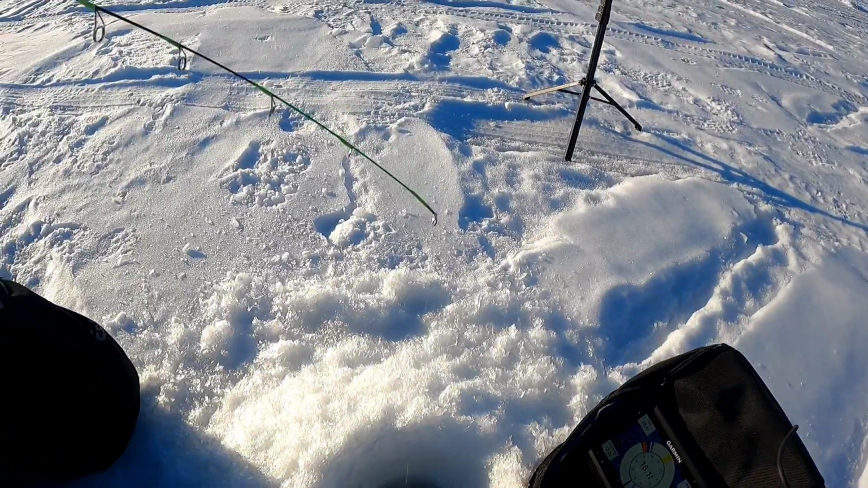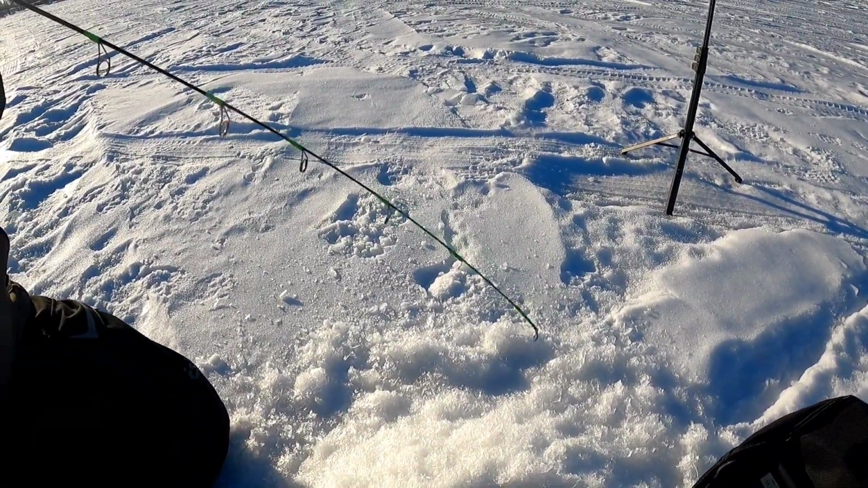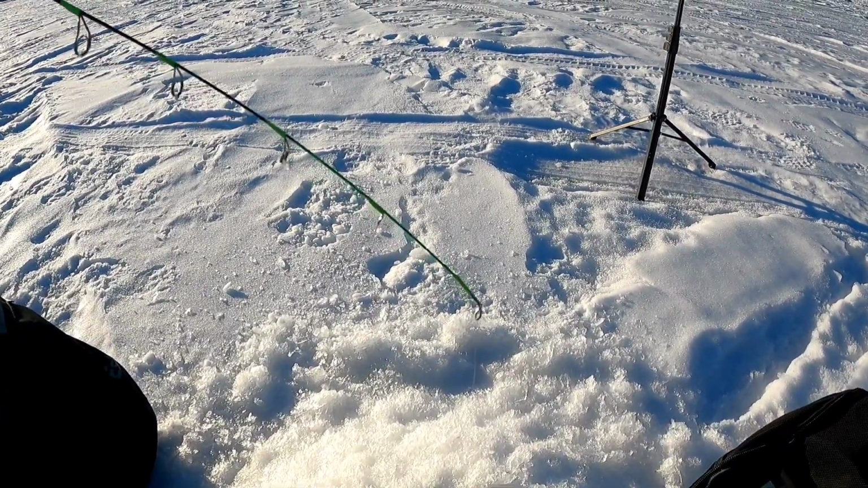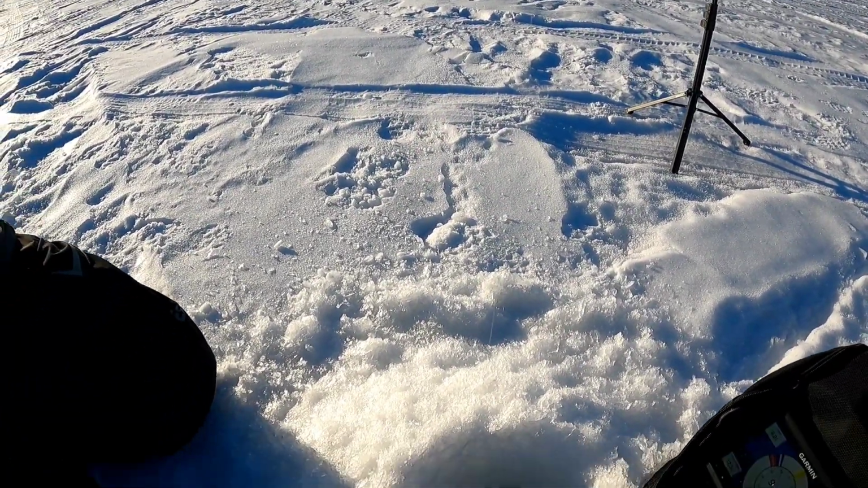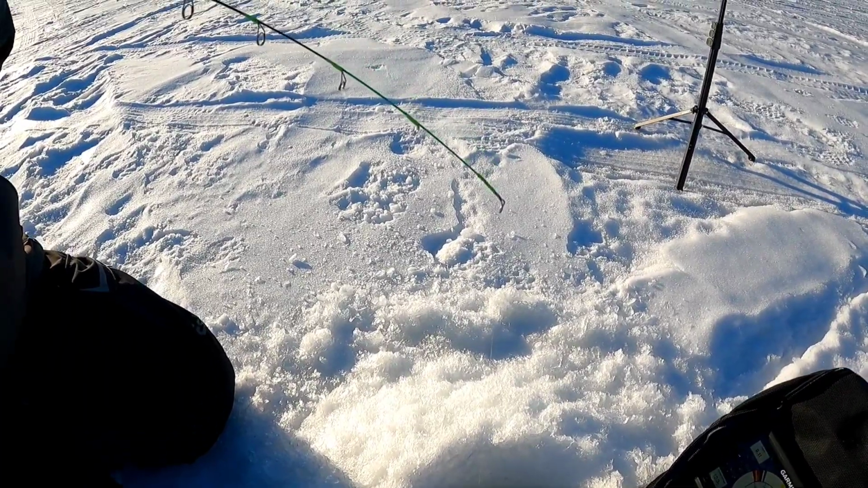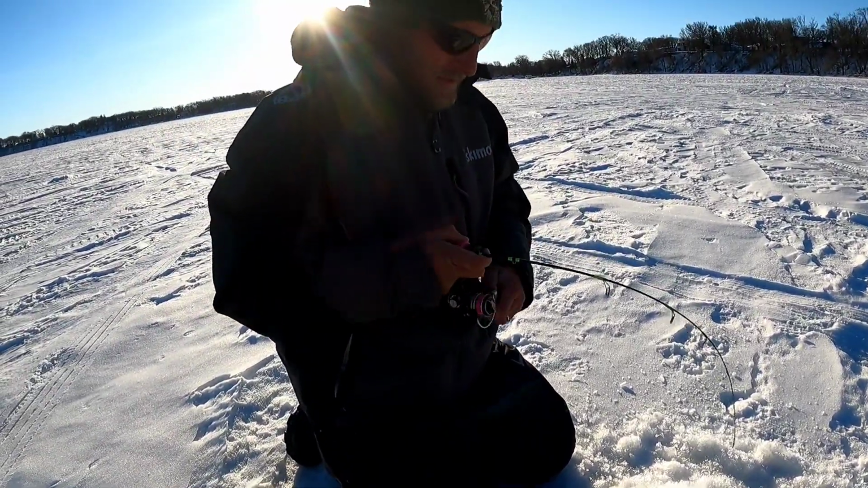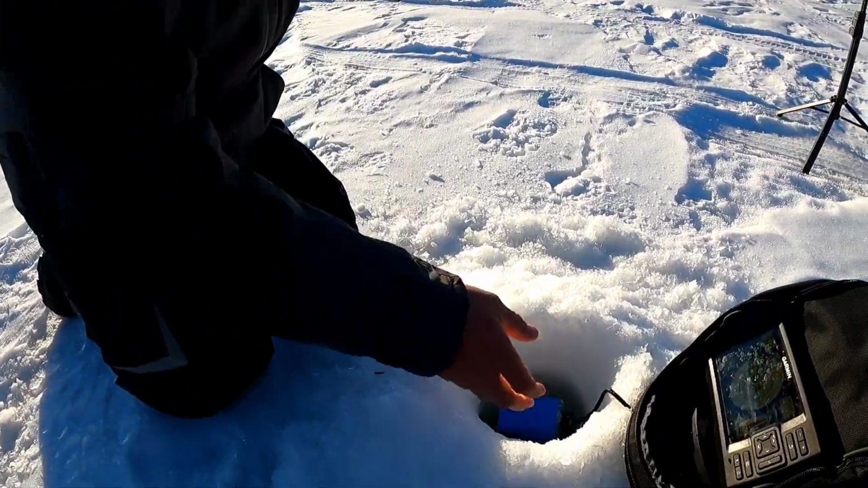These single fish are harder to get to bite, though. You gotta slow it down when you get one single fish by himself. Dang it. Boy, I'm full of it. You missed him. There he is. Not that time, buddy. Not that time. See, you can get these.